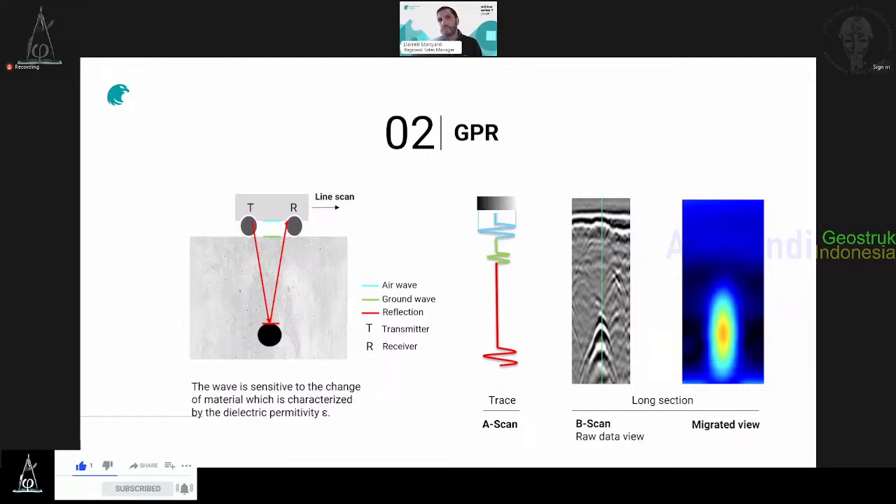So it's a longitudinal section. And it is very appreciated by non-experts, because you can actually see the object very quickly. We call it the migrated view. It's a more understandable view.